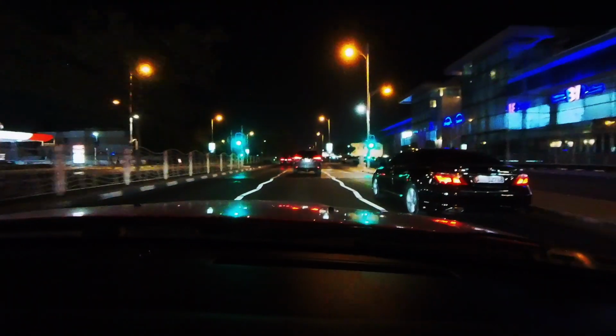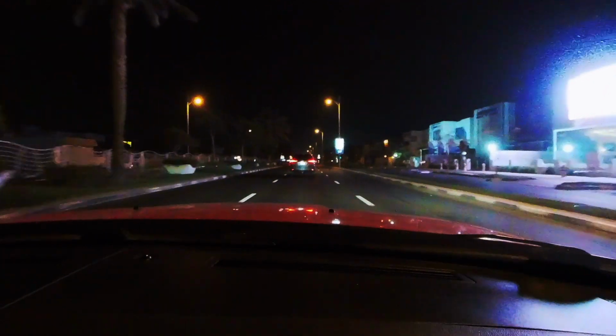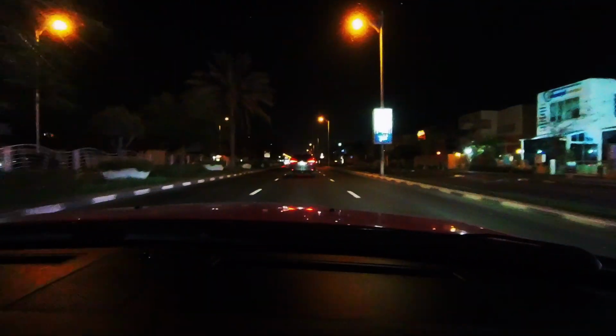Road Glide, pretty good. But again, not my taste as of now. Maybe when I get older, I would think of a Road Glide to glide around. Right now, I'm still flying, so let me fly.